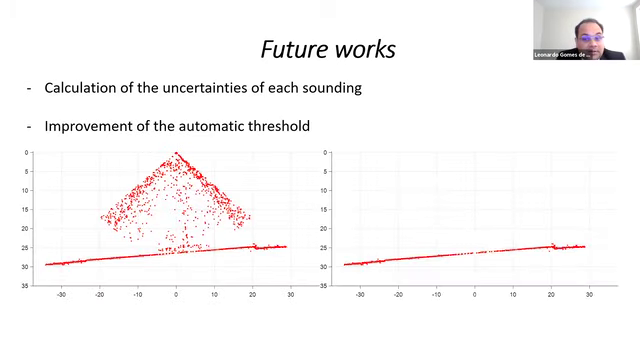Improvement of the automatic threshold. As can be seen, the automatic threshold still has imperfections, allowing spikes to occur. It has been minimized with the joint use of an initial threshold filter, but the initial one depends on a good choice of a reference value. The idea would be to find a combination between the two that could be truly called automatic.